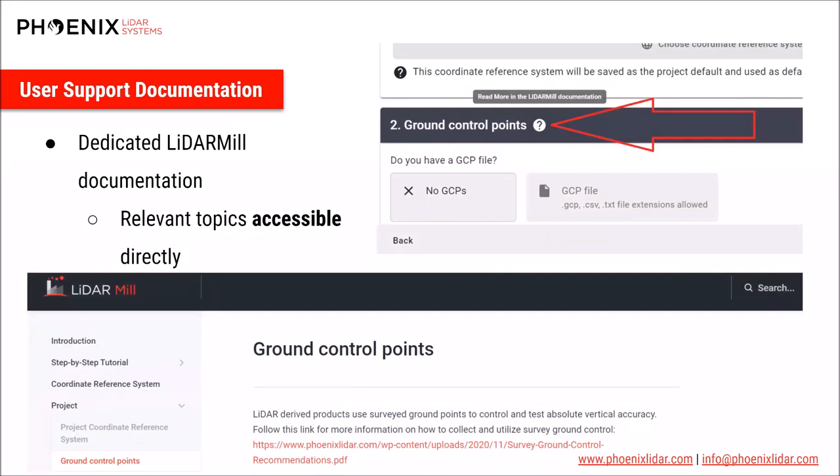Another helpful update that we've made is building dedicated LiDARMill support documentation. We have a Git book that's filled with step-by-step instructions and general guidance on parameters and options that you'll encounter during processing. And access points to this documentation have been added at key locations in LiDARMill where users are most likely to want some clarification.